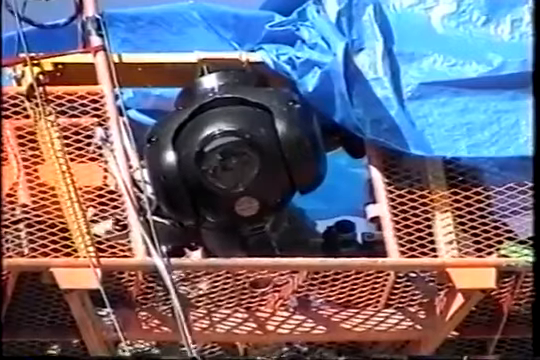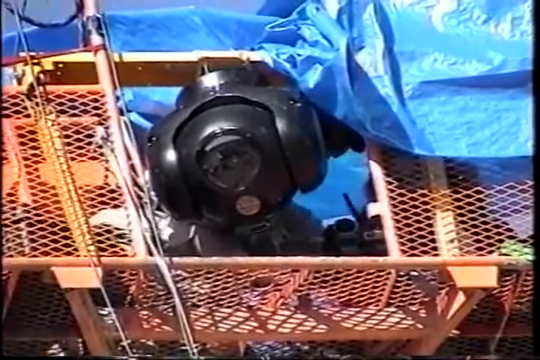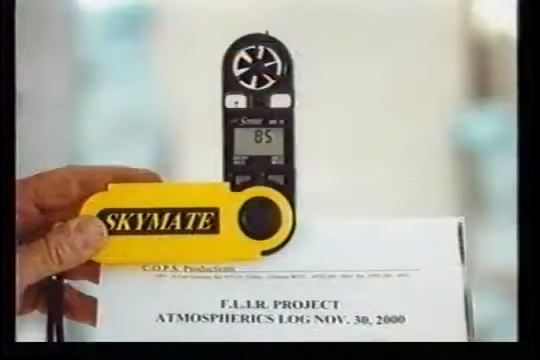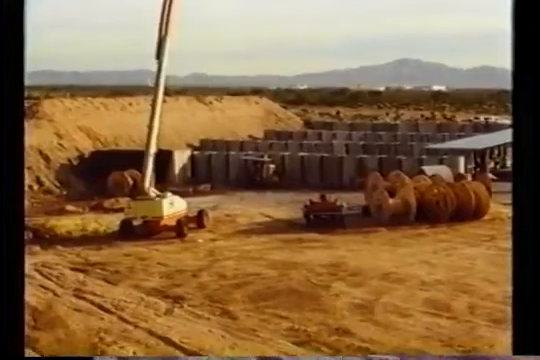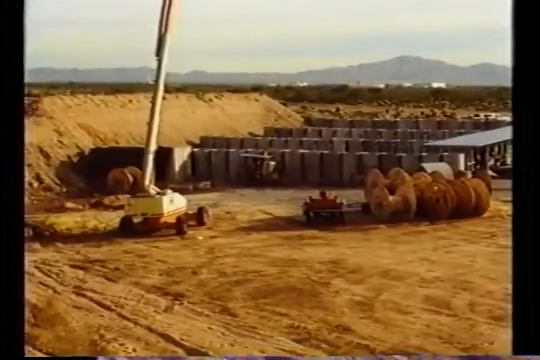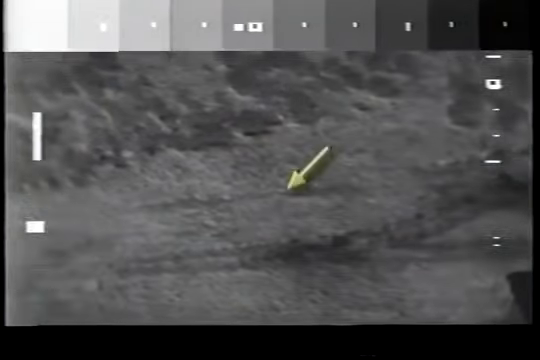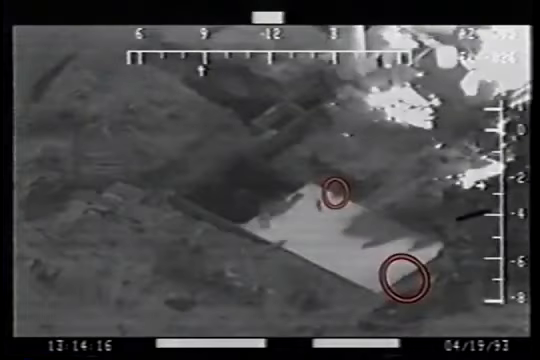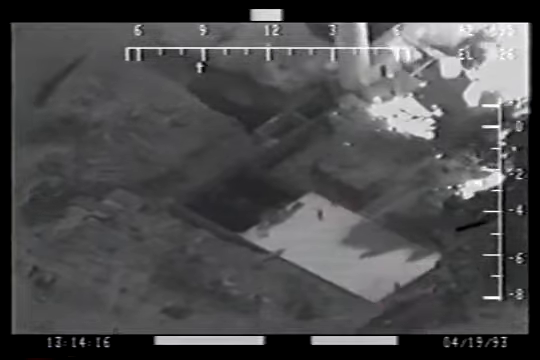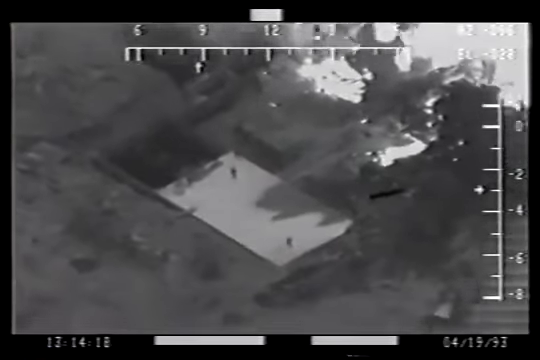The FLIR project took care to shoot FLIR footage on a day that was 85 degrees. The footage was shot far closer than the 4,200 to 6,200 foot altitude flown by the FBI FLIR aircraft on April 19th. Note that in FLIR images shot by the FLIR project, the figure is virtually invisible until he begins to move. Note also the similarity with FLIR images shot by the FBI on April 19th.